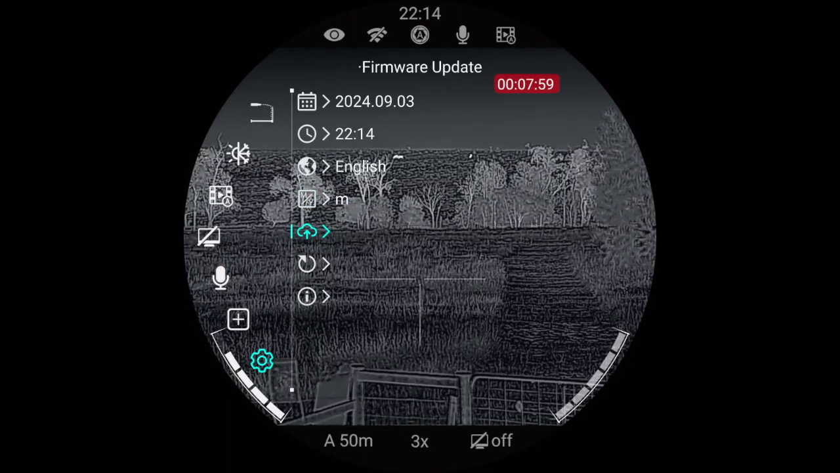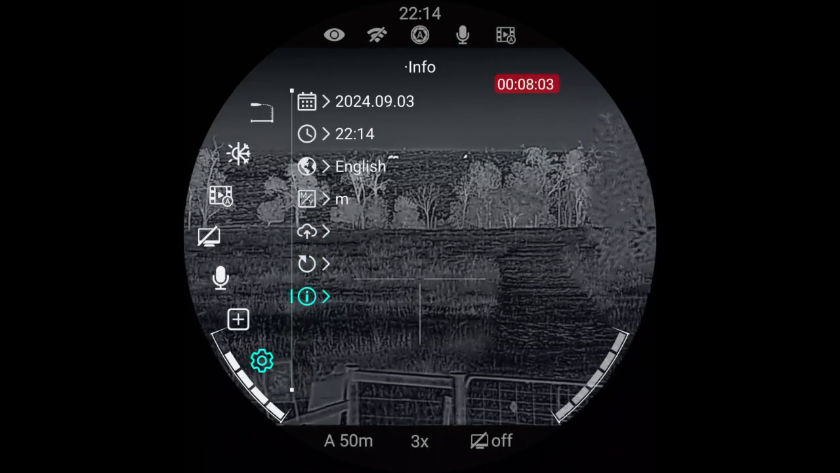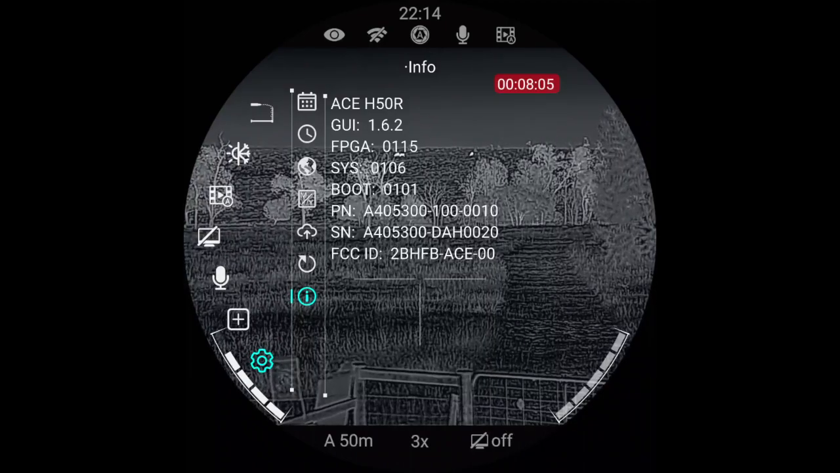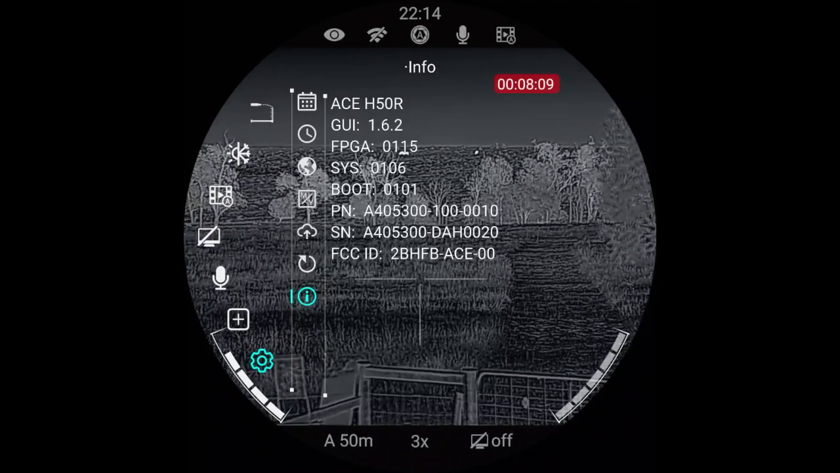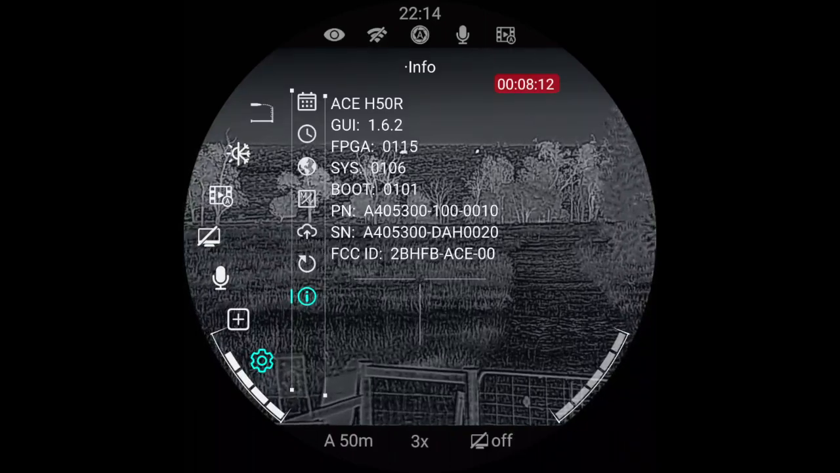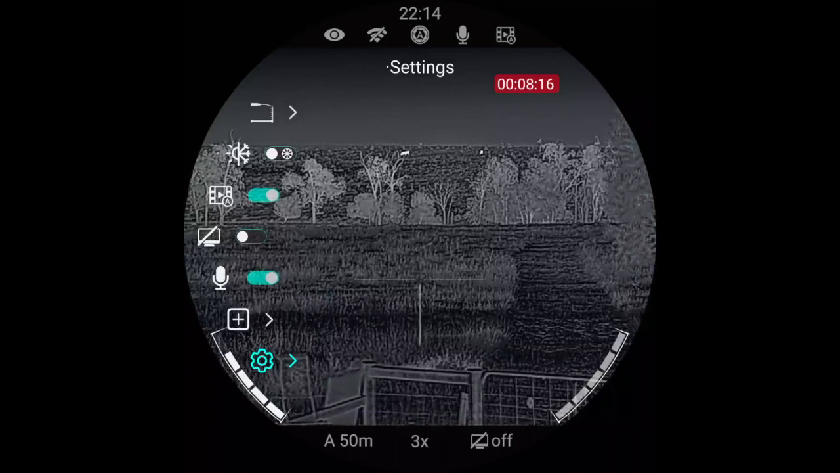A firmware update, factory reset, and the scope info. So this one here is the ACE H50R. So anyway, we'll just get out of there. That's the main menu.